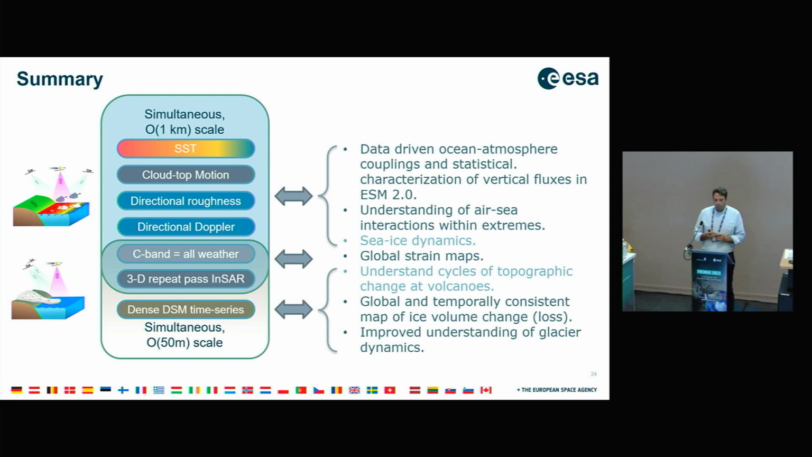Then we have, of course, 3D repeat pass InSAR for the global strain. And then as well, understanding cycles of topographic change at volcanoes in the XTI phase, where we have a dense DSM, digital surface model, time series, which is in the order of 50 meters. So if you look at it, the spatial scales go from 50 meters to kilometers, but in terms of time they go from milliseconds to years in terms of the temporal scales.